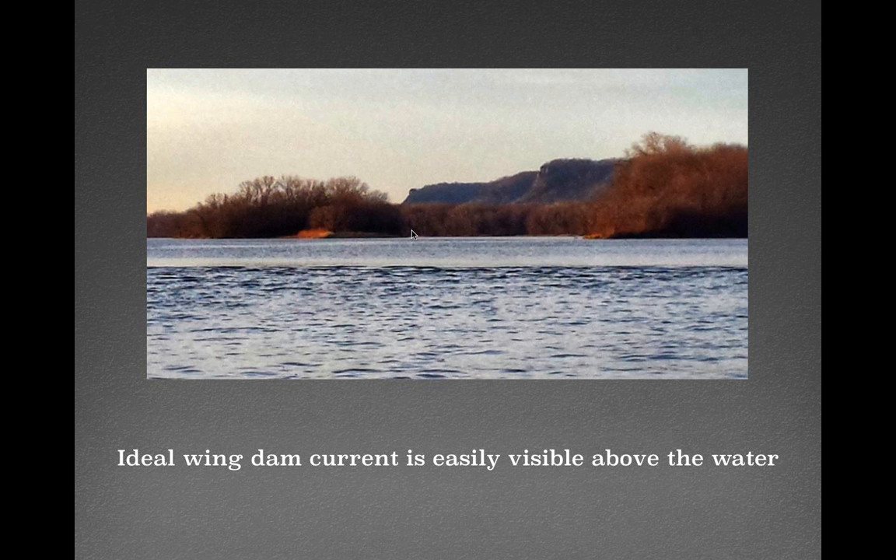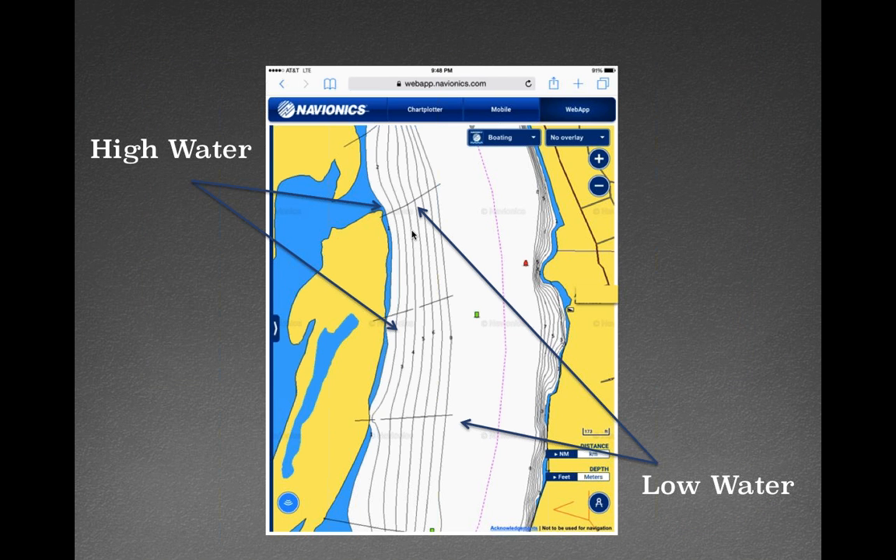This is an ideal looking wing dam. Depending on the water, they can be out of the water, they can be real deep, but I like it when they're looking just about like that right there. You're talking about a couple feet over the top of the wing dam, and you can do a lot of damage in that kind of a deal. And you can see them with your eyes.